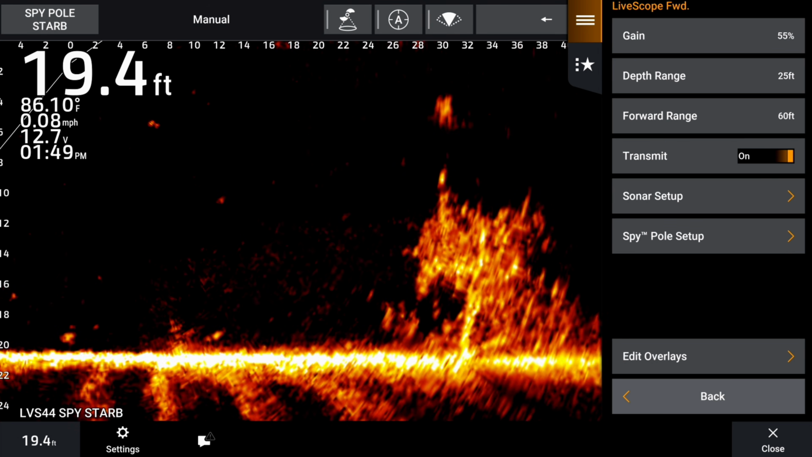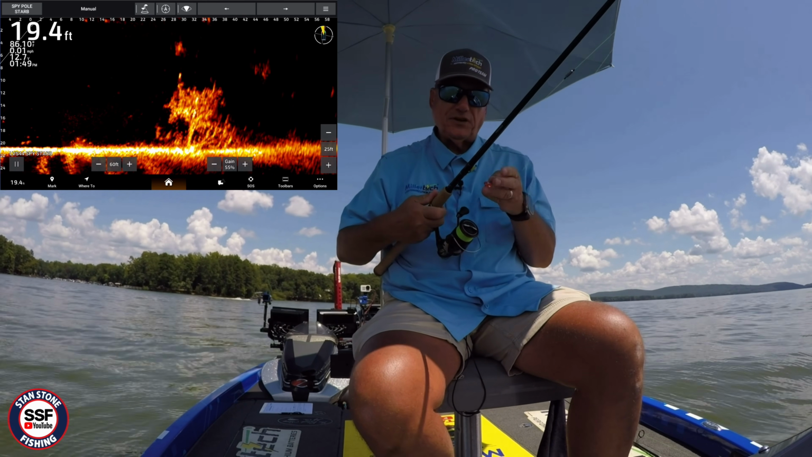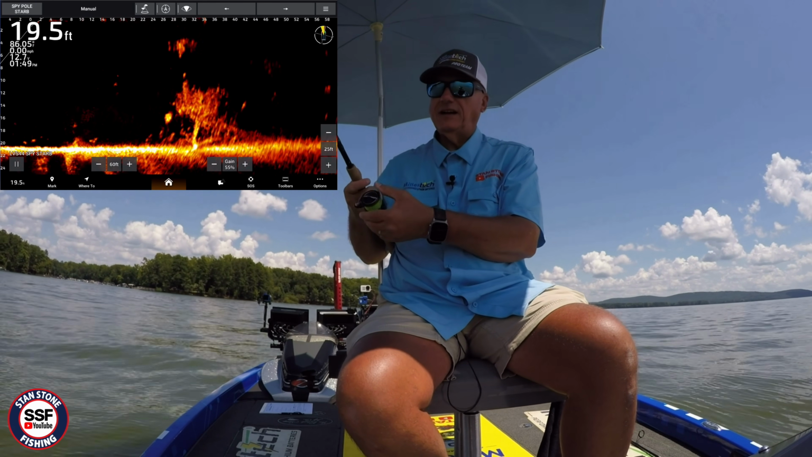Go back, come out of that. Okay, that's what we got. So that brush pile's out at like 32 feet. We get our little jig out here.